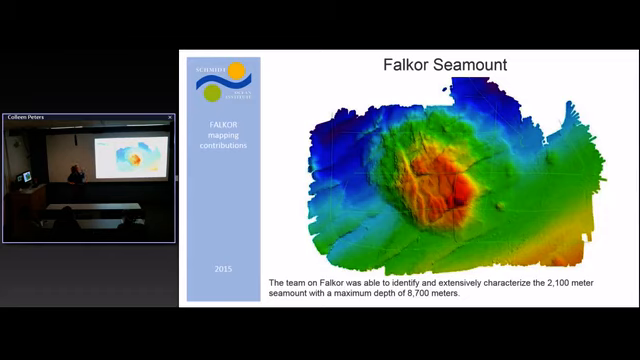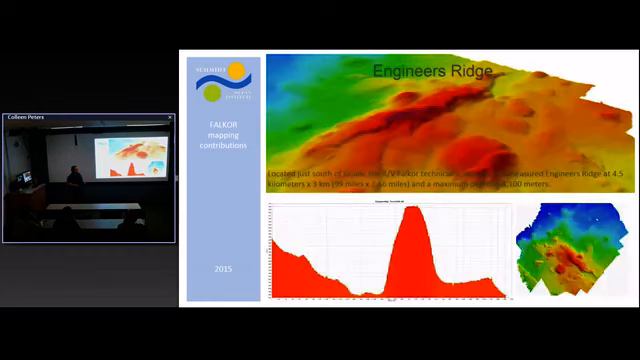The Falkor Seamount was just recently accepted as an official name for this feature, as was Engineer's Ridge, which was named for the unsung heroes, meaning the engine team that keeps the ship running and keeps the science happening. They really are, and on Falkor, I have to say, I've never sailed with a better group of engineers. They make miracles out of absolutely nothing, so this really is a good tribute to them. Engineer's Ridge was also recently accepted as an official name.